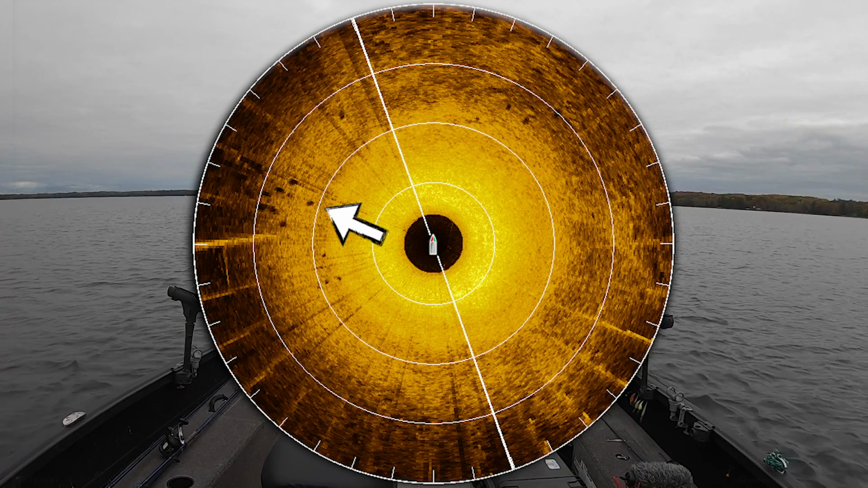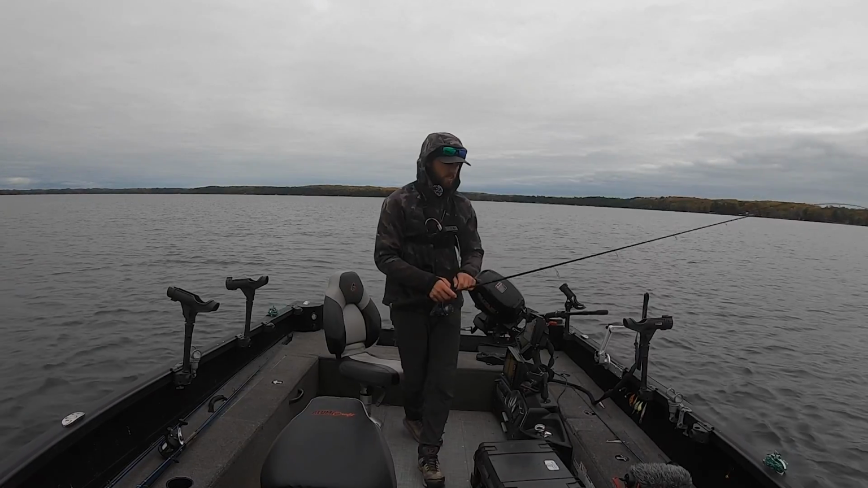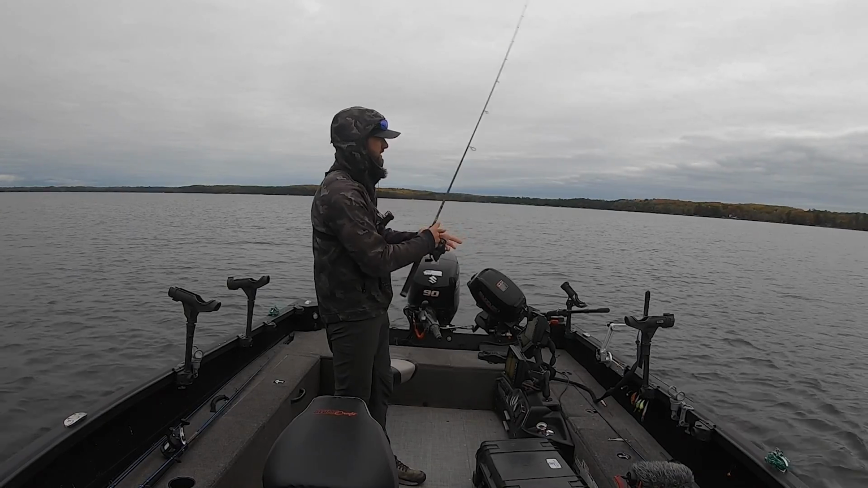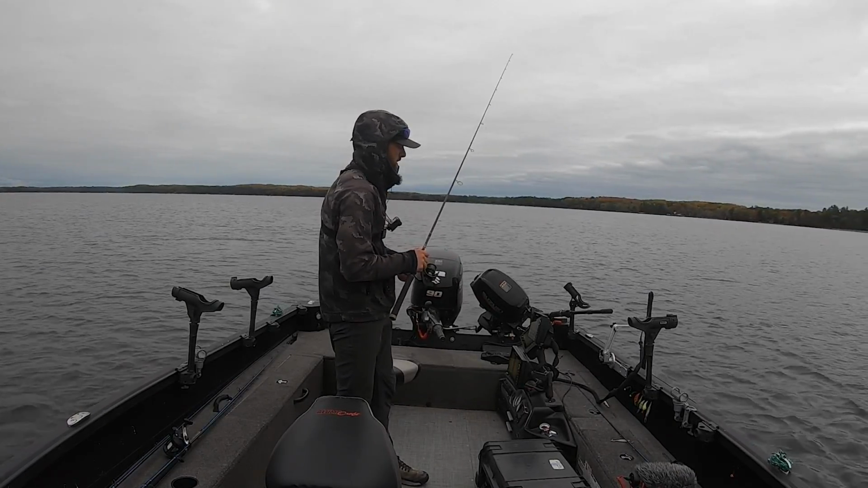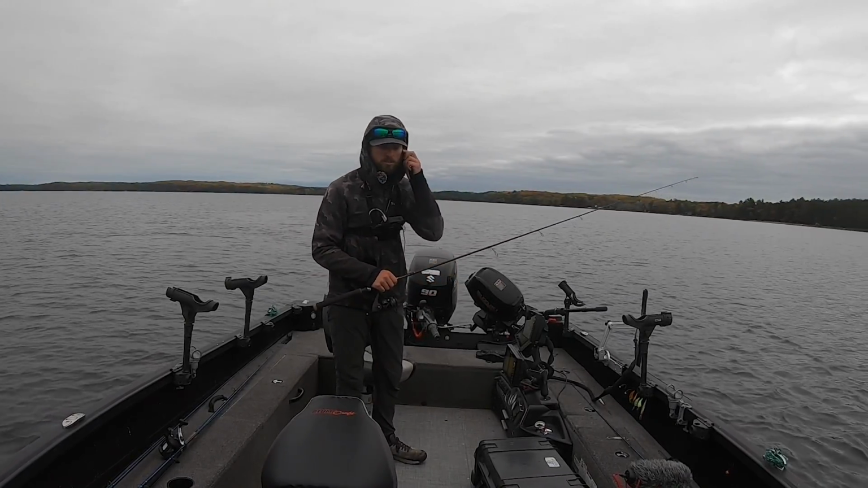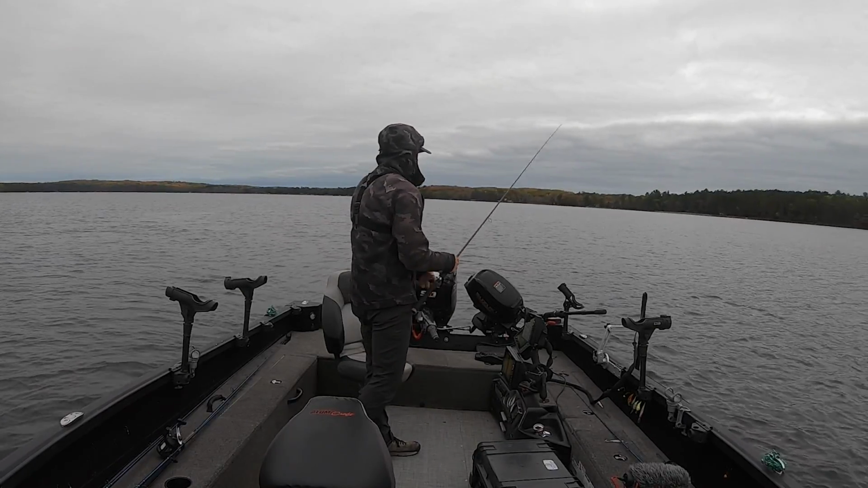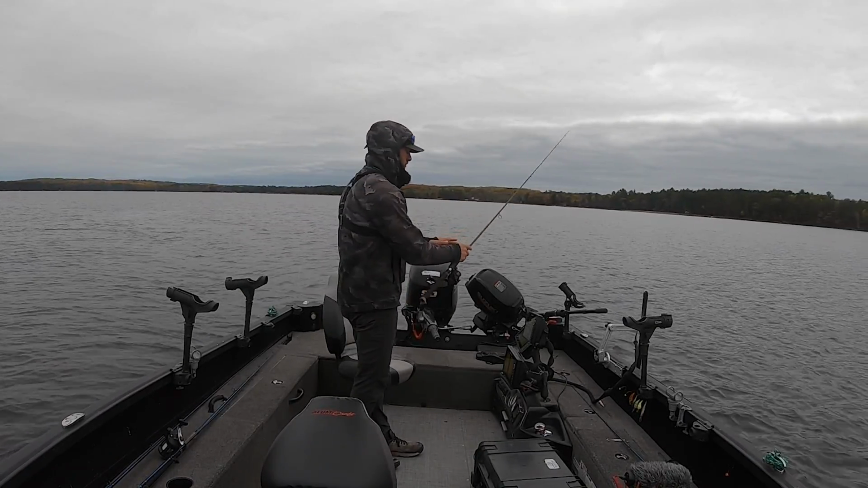Now, you got a couple of choices when you see something like this. If it's that many fish, you can just spot lock, right? And then just start making those pitches isolated to those fish and fishing for them. If it's a smaller pod of fish, I won't even spot lock most of the time. If I have me and Shelby in the boat like it was that day, we'll both throw those baits right in those fish.